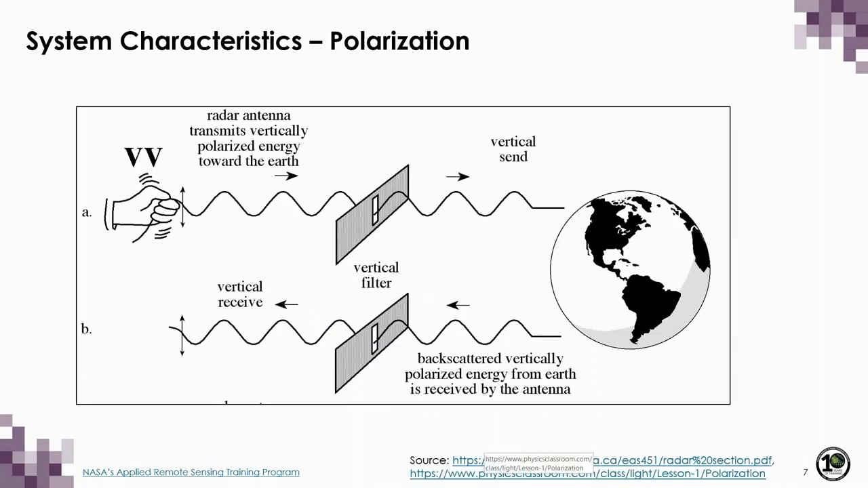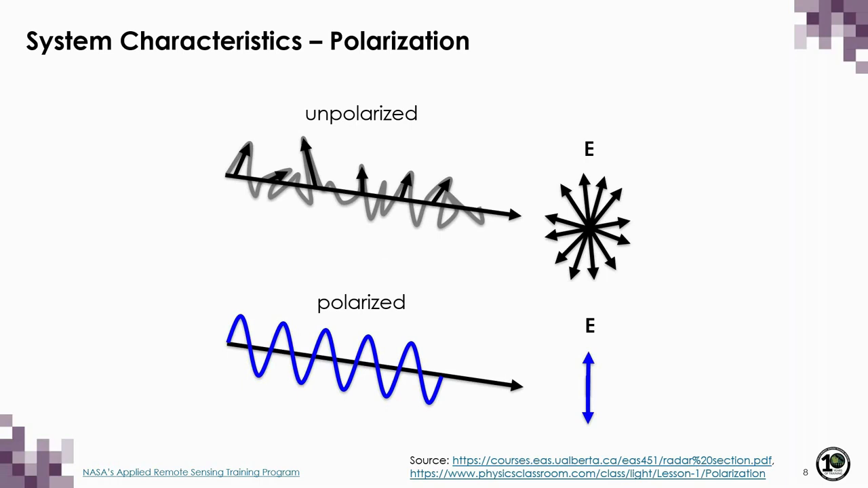So why is this important? Well, radars only transmit and receive microwaves of a specific polarization. Here, for example, we can see that this radar antenna can only transmit and receive vertically polarized microwaves. Now, it's also important to know that electromagnetic radiation can also be completely unpolarized or only partially polarized.